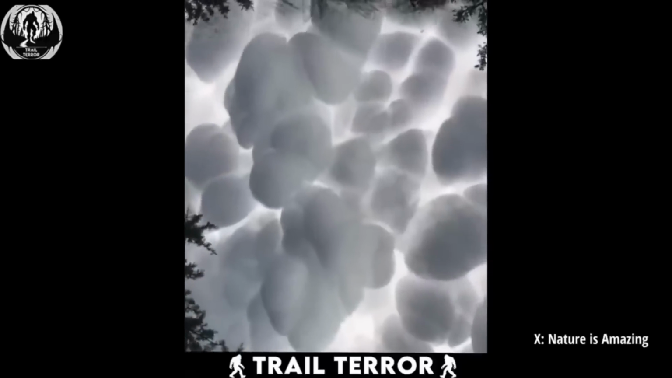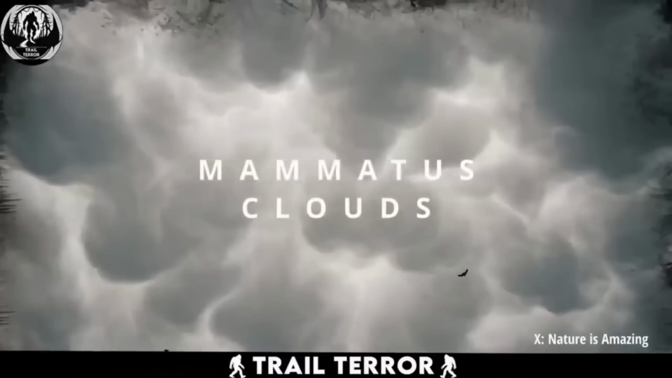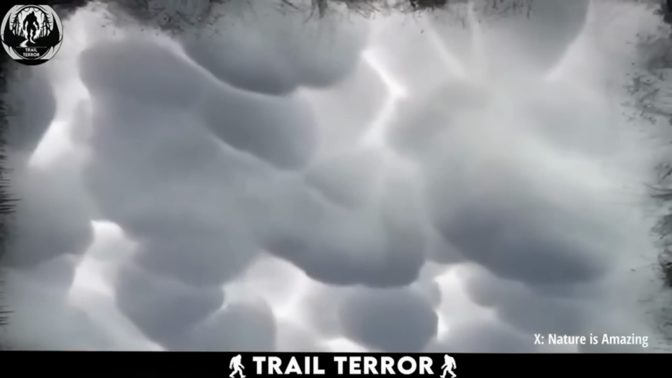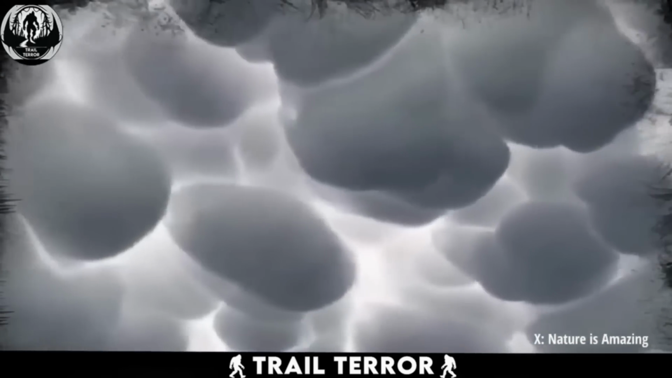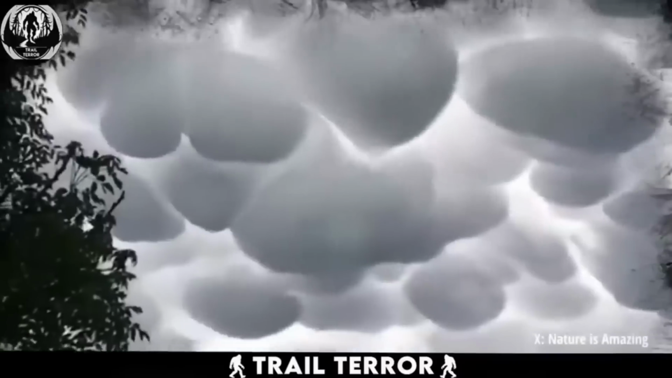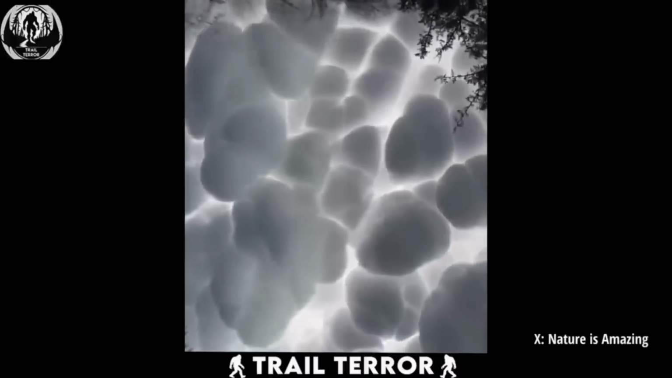They're actually a rare phenomenon known as mammatus clouds. These clouds are pouch-like structures hanging gracefully in the sky. Despite their ominous appearance, contrary to popular belief, they don't signal the onset of a tornado. Instead, they often appear after the fiercest part of a thunderstorm has passed.